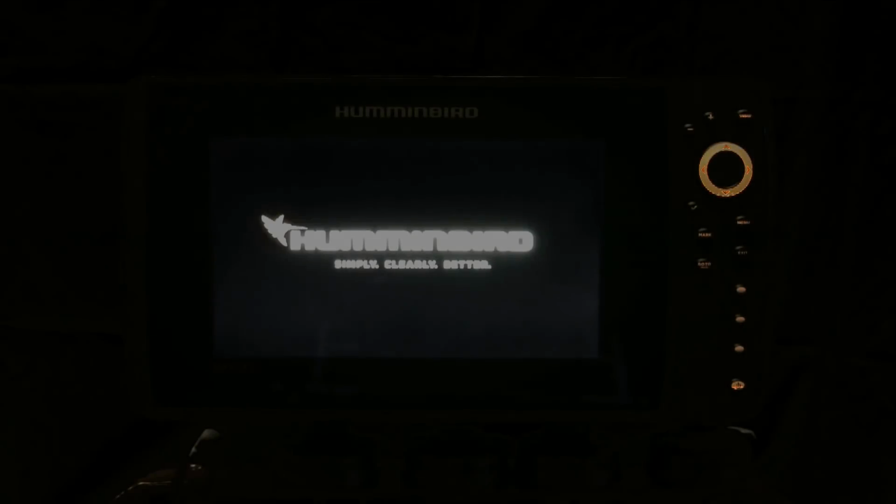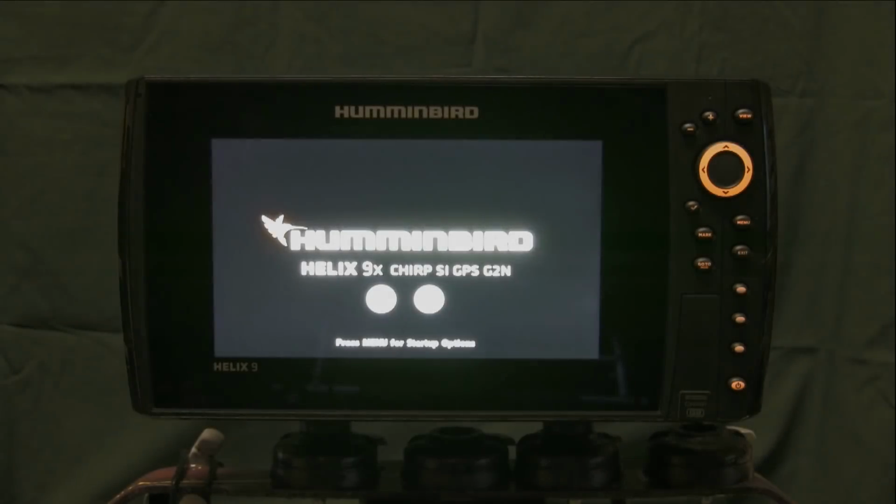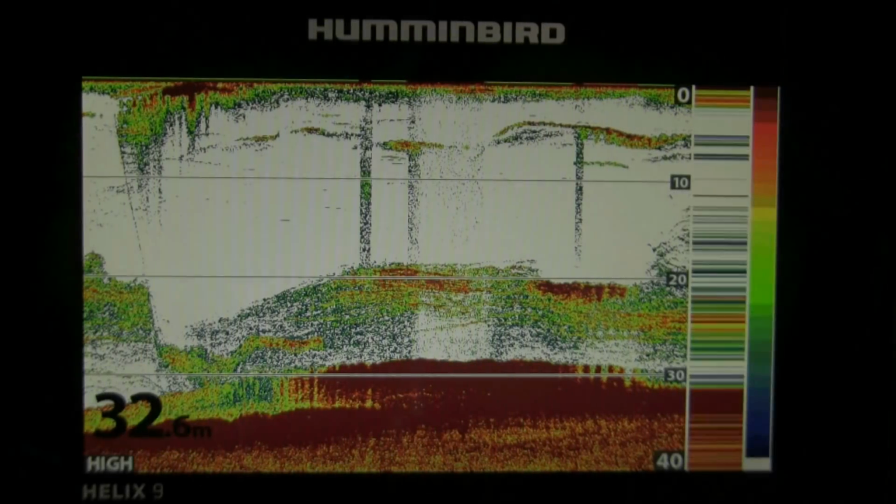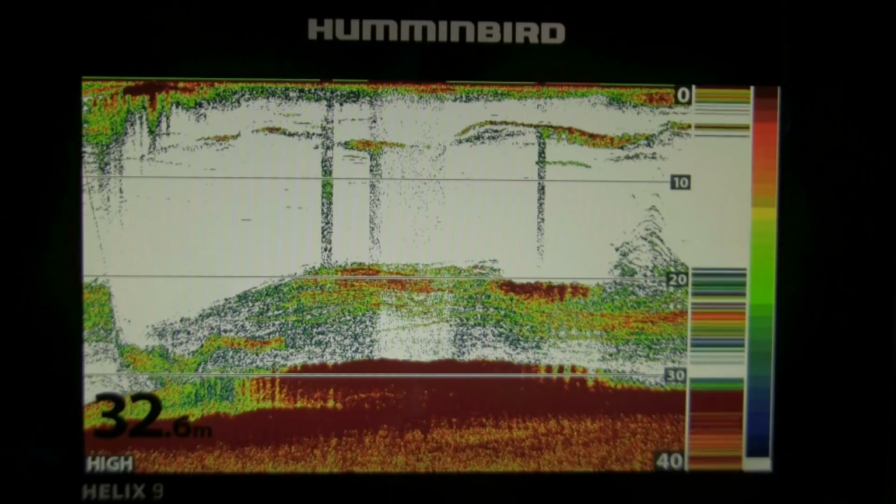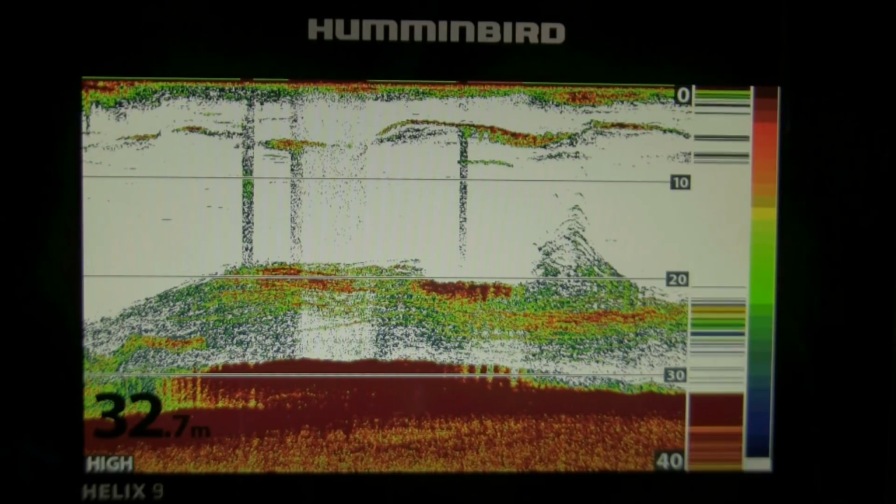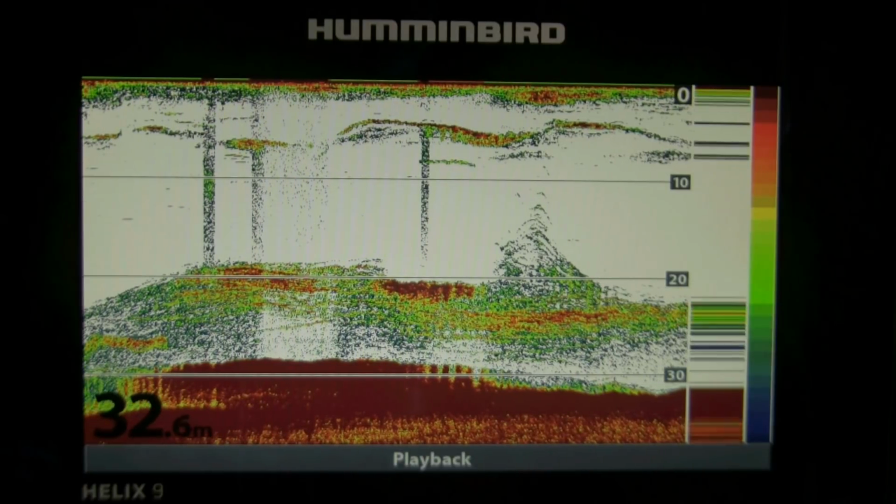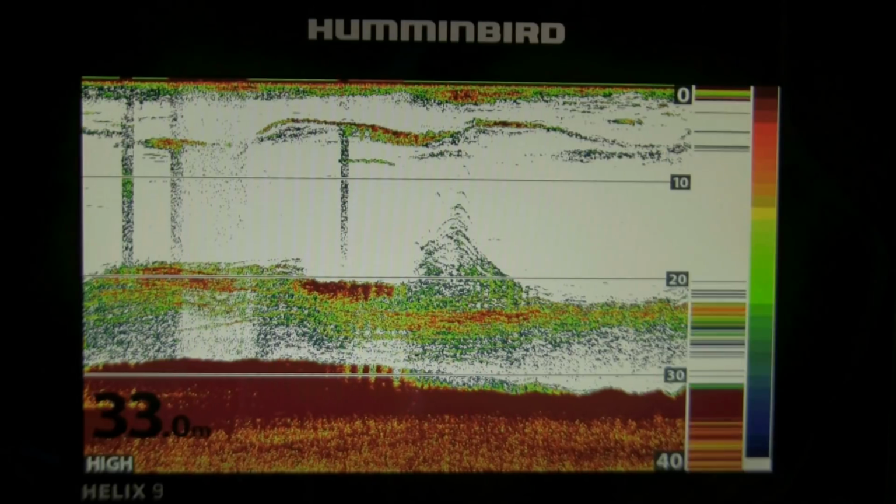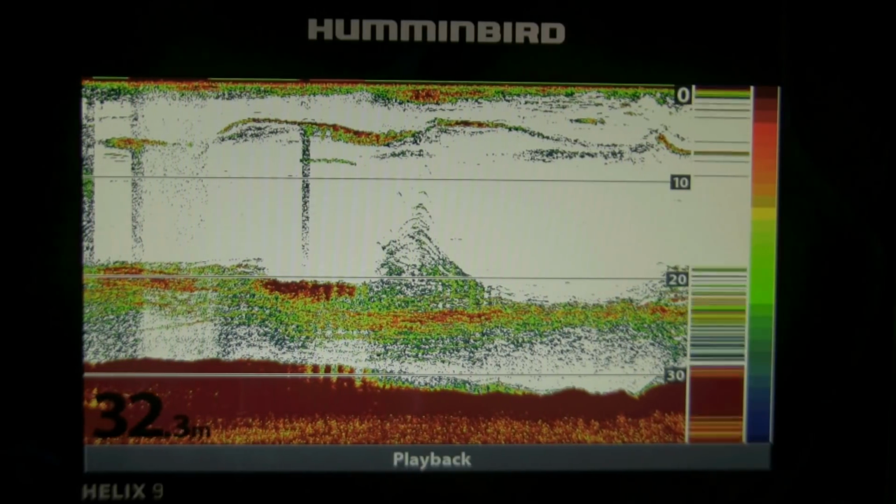This episode features my Humminbird Helix 9 Gen 2 Mega. With this episode heavily featuring mechanical jigging, I thought it only right to bring you some images from my Humminbird Helix 9 that show what to look for when you're jigging for kingfish and other species.